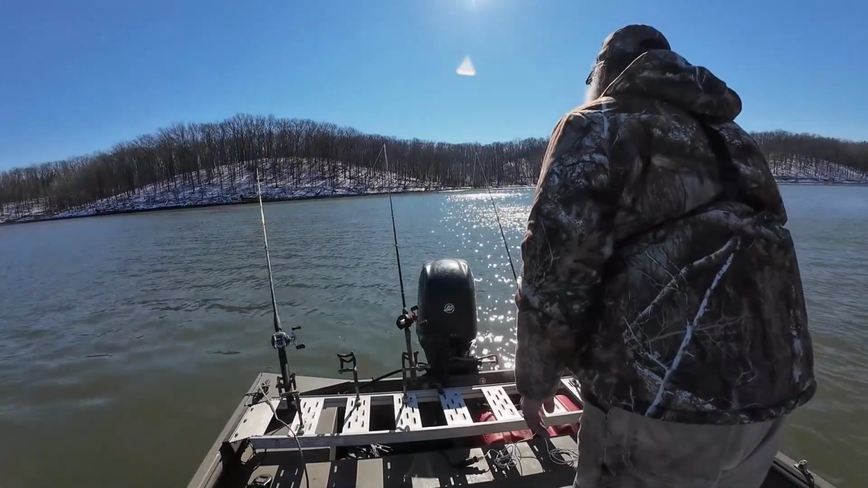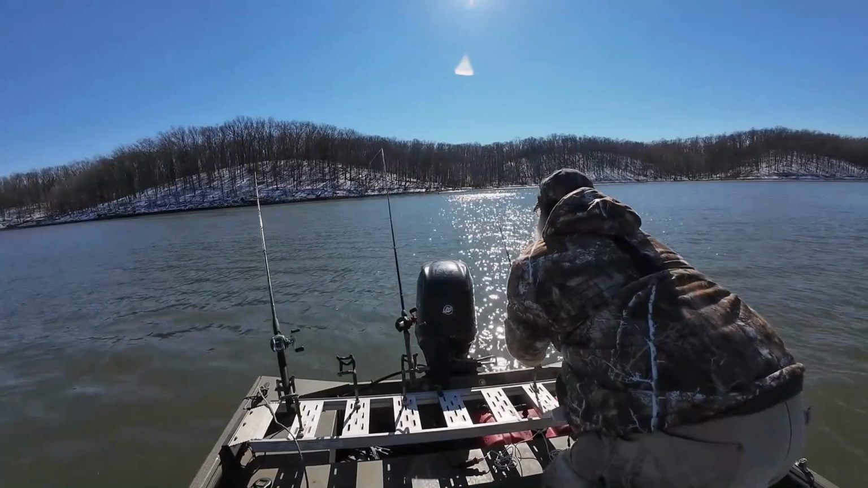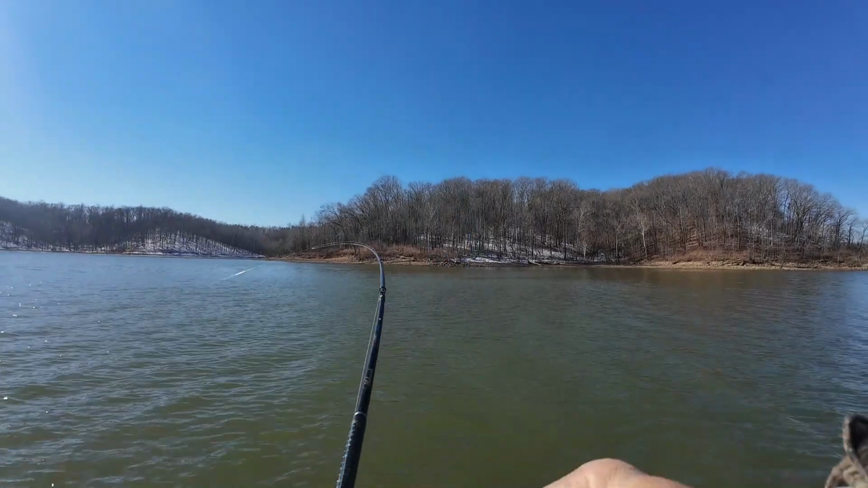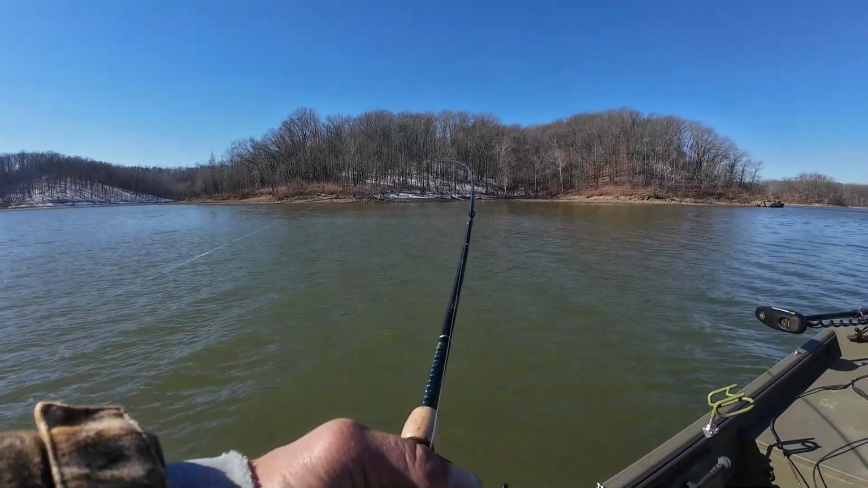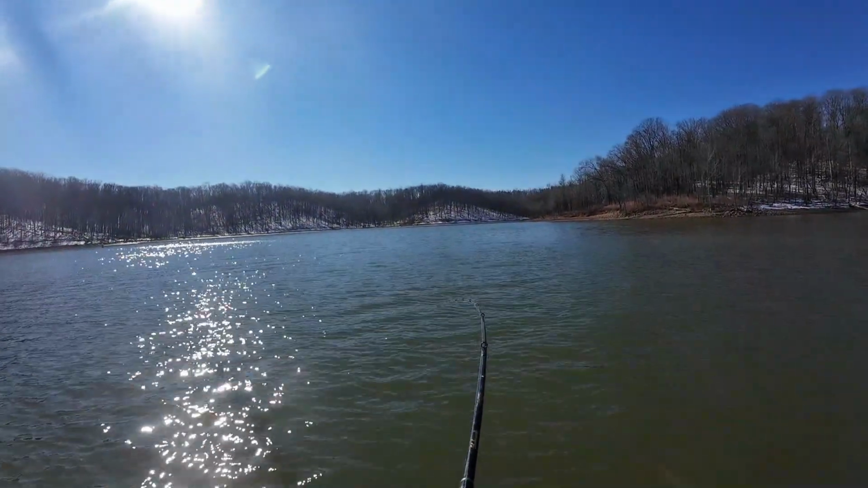About the time I get excited, he lets loose of it. Dog, I got a mess going on, folks. I was trying to get my camera adjusted.